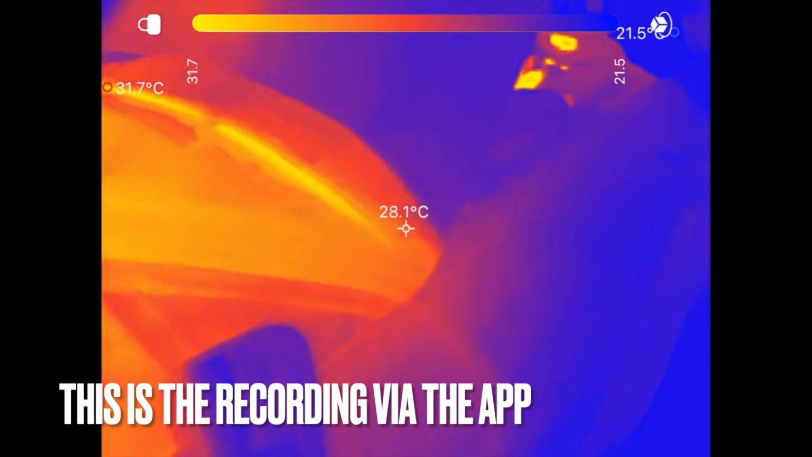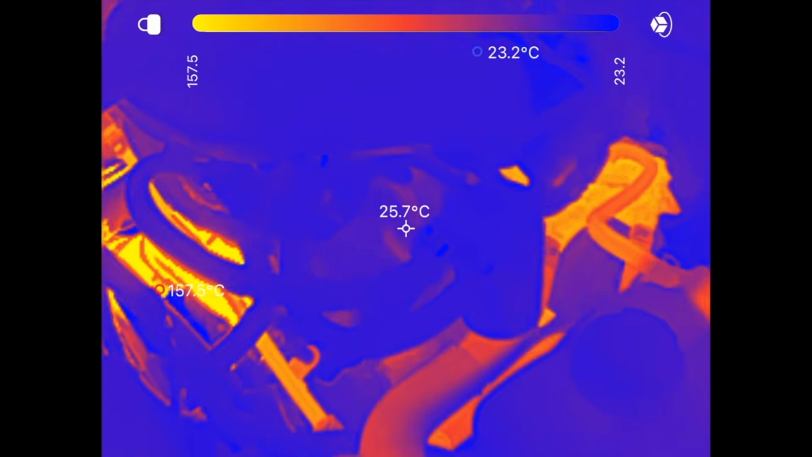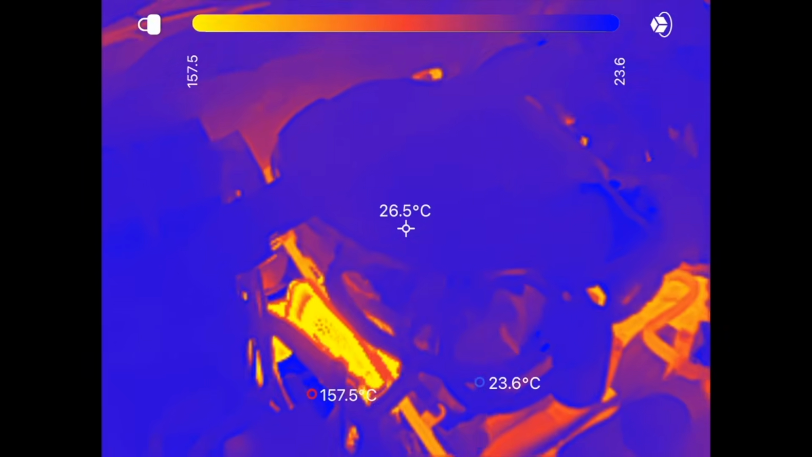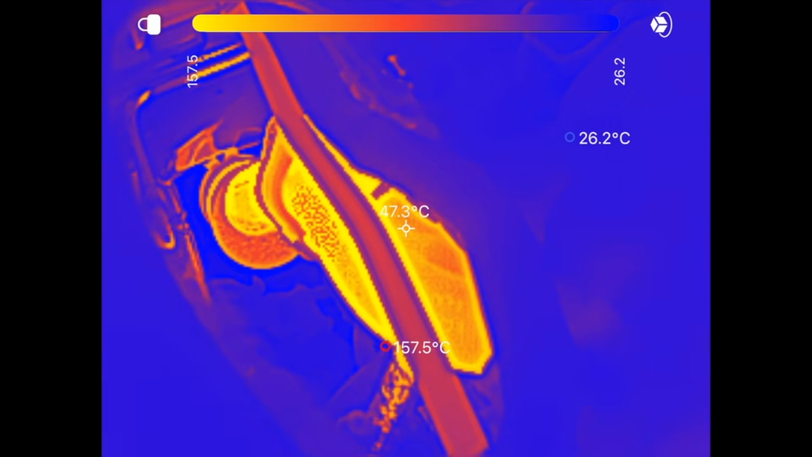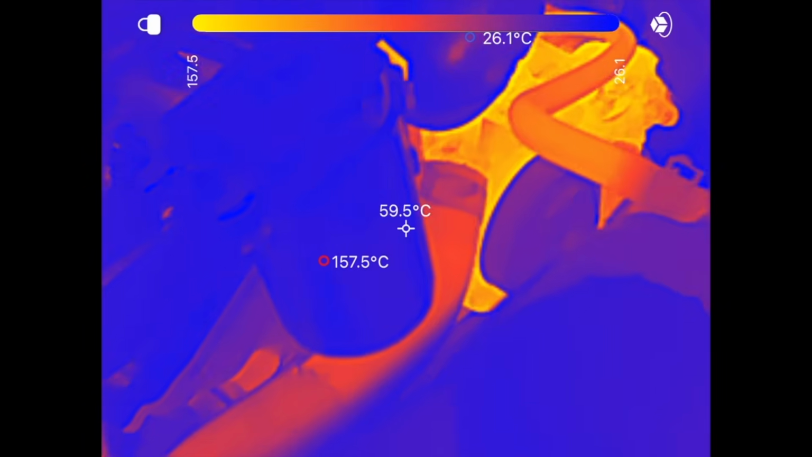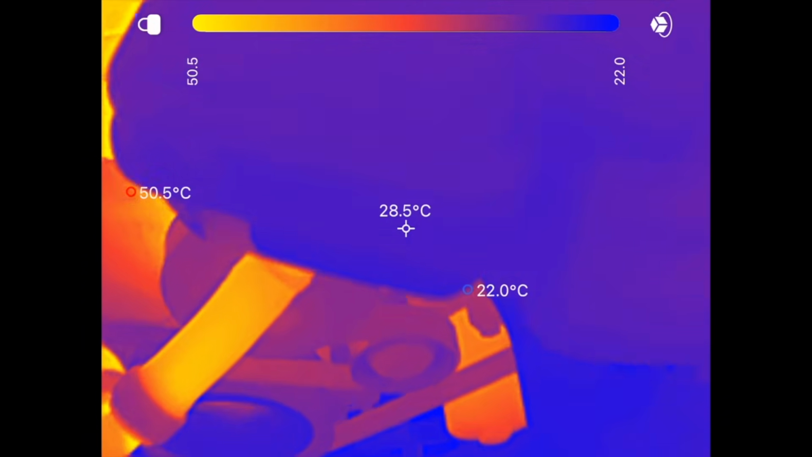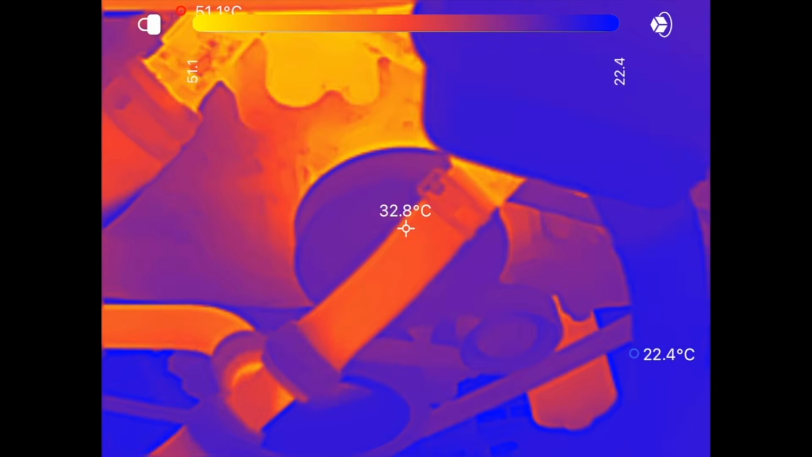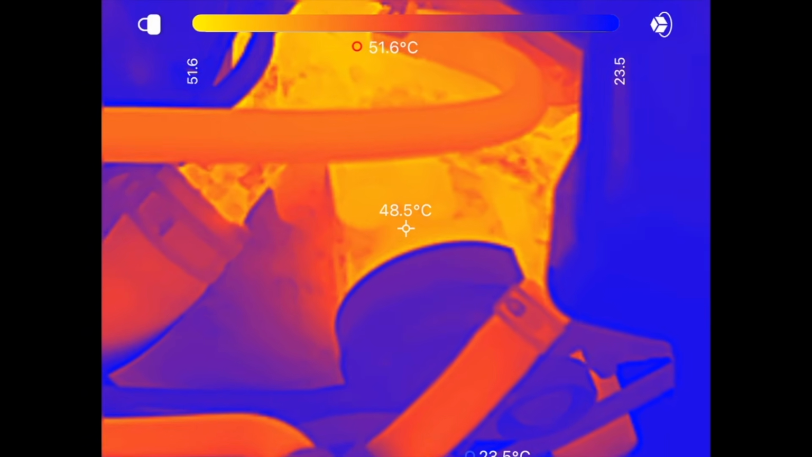Alright, so I'm just going to wander around the engine bay of the Ford Mustang here. As you can see, the engine's just started up not too long ago. If I zoom in on the exhaust manifold, it's registering 157.5 degrees C. That'll get hotter. If I go around to the front of the engine and look at the pulleys and the coolant hoses, they're registering about 32 degrees just now. So these will get a lot hotter.